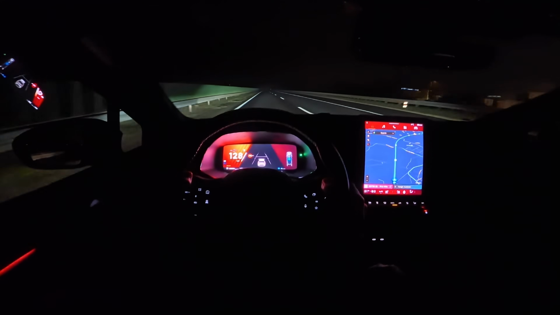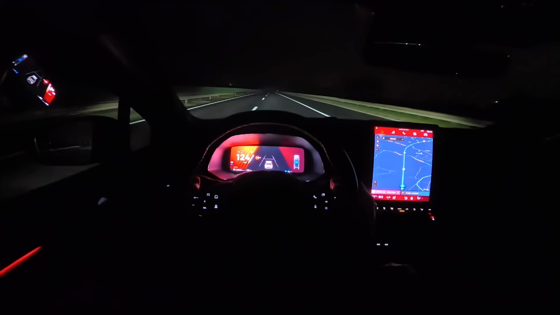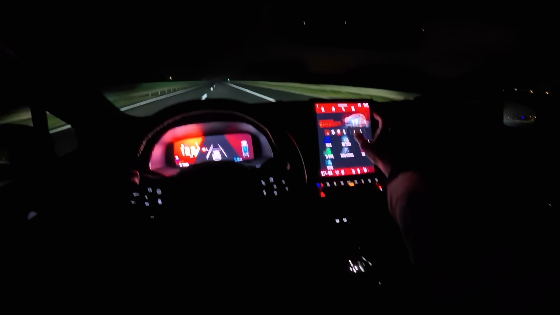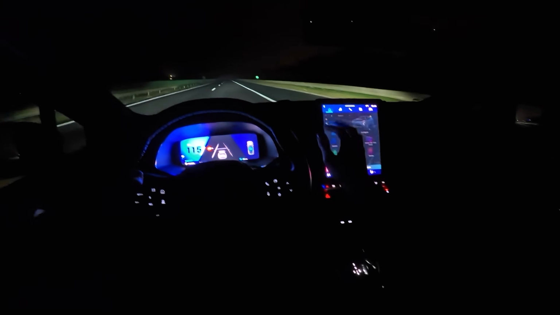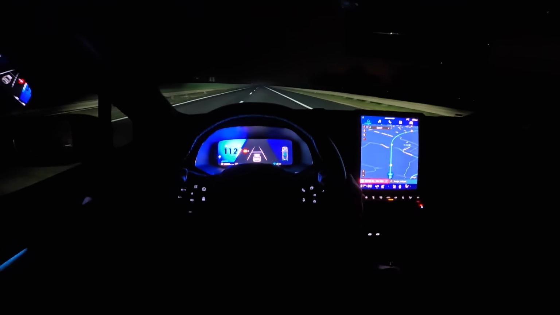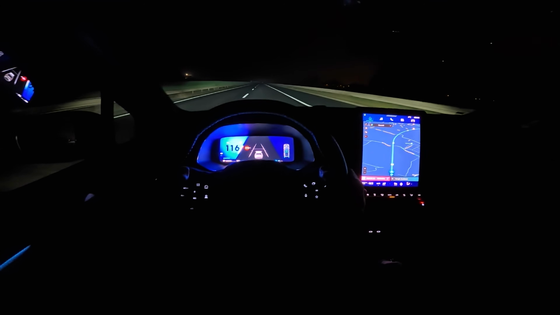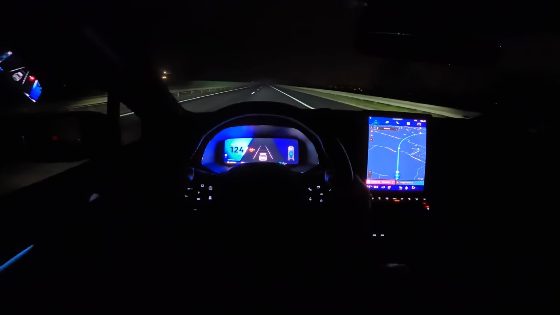Long beam has turned on. It's an okay beam. Back to comfort. Yeah, petrol is a little bit loud.